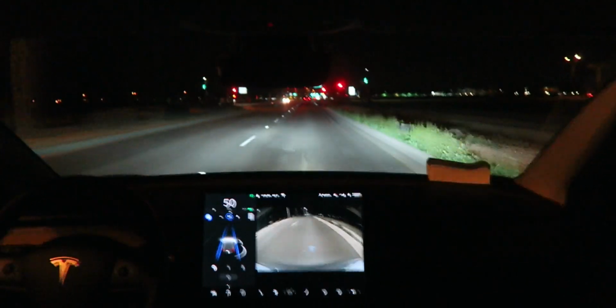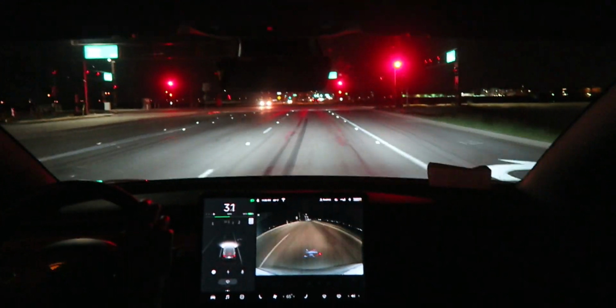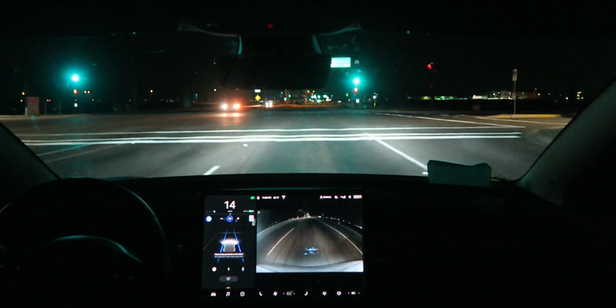Oh no. Do I have to stop? I guess so. The light's not going to turn in time. He's probably going to get an arrow. Oh, he didn't get an arrow.